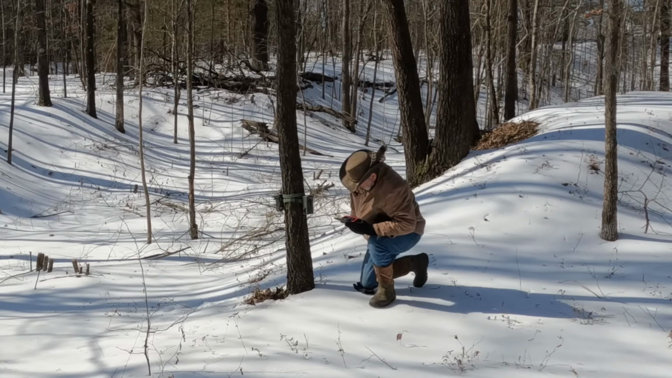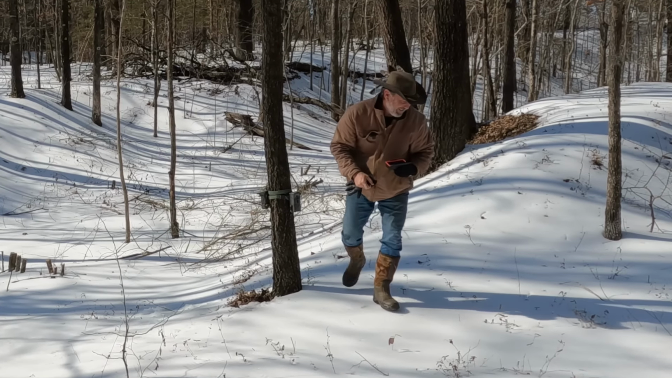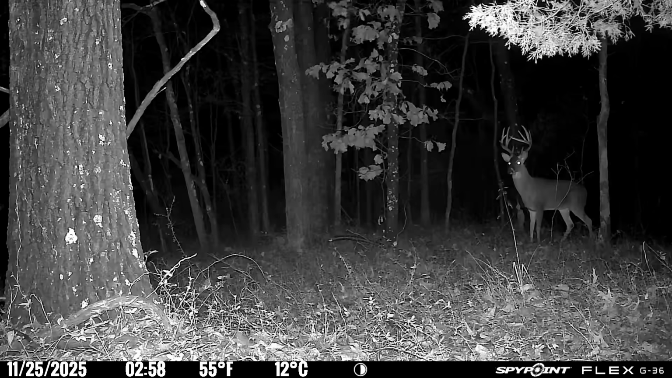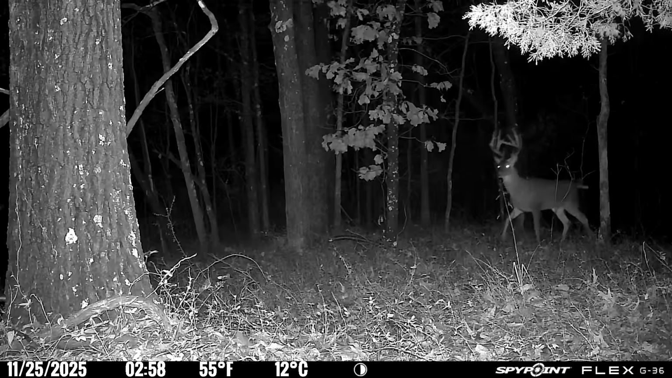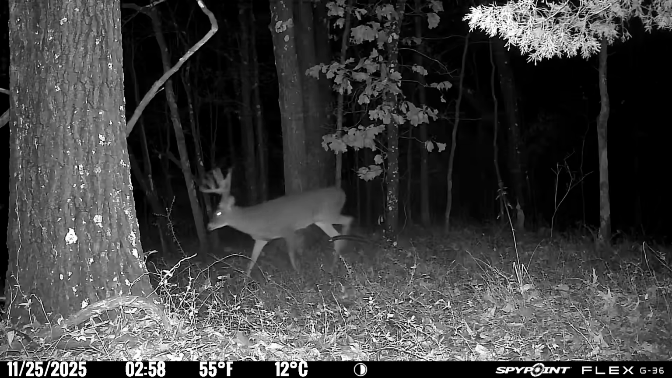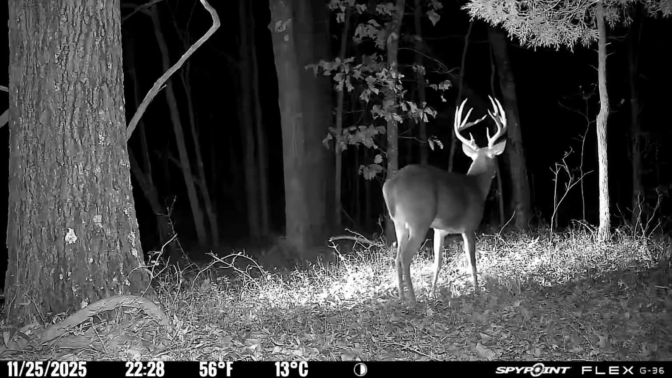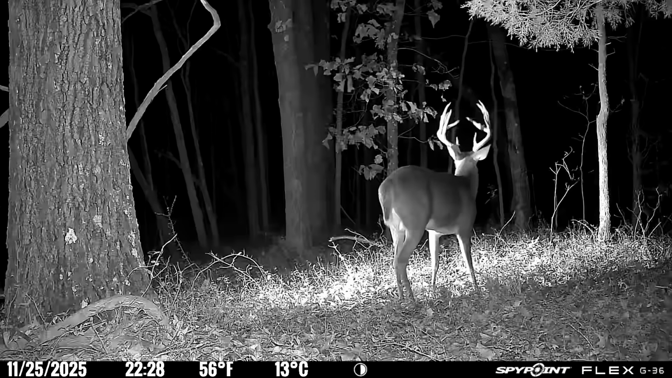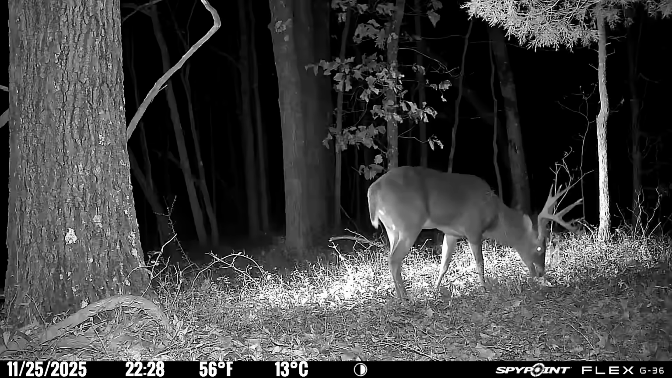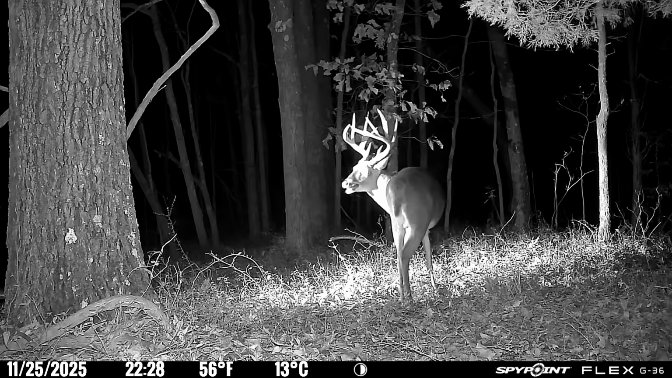All right, let's go. Hopefully he's got some good ones on it. Ooh, look how tall the rack is on that one. When is this? November 25th. Yeah, the rut. He is out and going. Nice. That's like 1, 2, 3, 4, 5, 6, 7, 8, 9, 10, 11, 12, 13, 14 points. Oh my gosh. That's good.